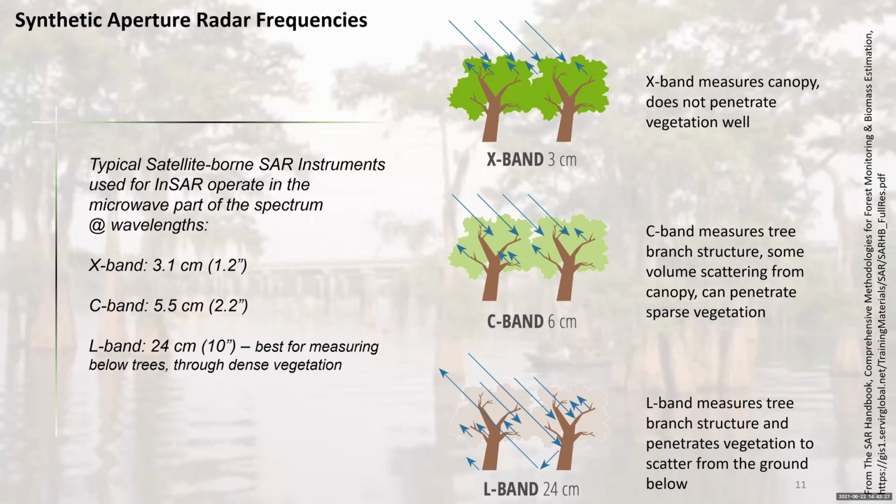C-band has about twice that wavelength. It's about 2 inches, 5.5 centimeters, 6 centimeters. It kind of penetrates the canopy. You get some canopy scattering. You get some scattering from the branches, and so we call that volume scattering. So it definitely can penetrate sparse vegetation. However, you'll get some attenuation of the signal whenever you have heavy vegetation.